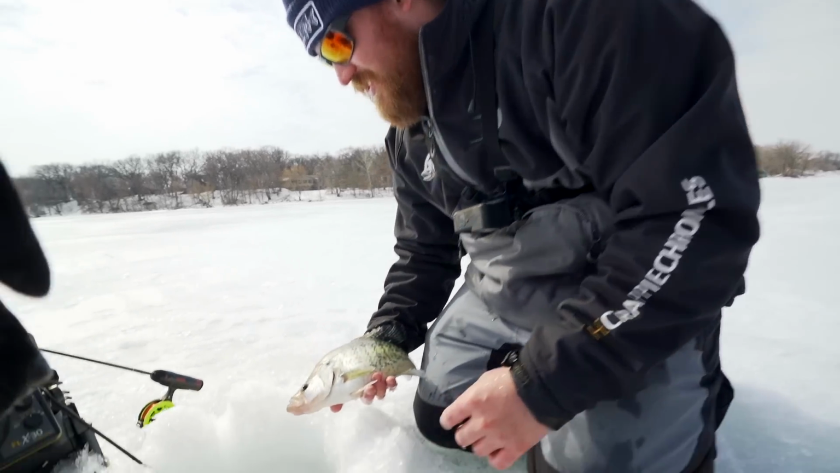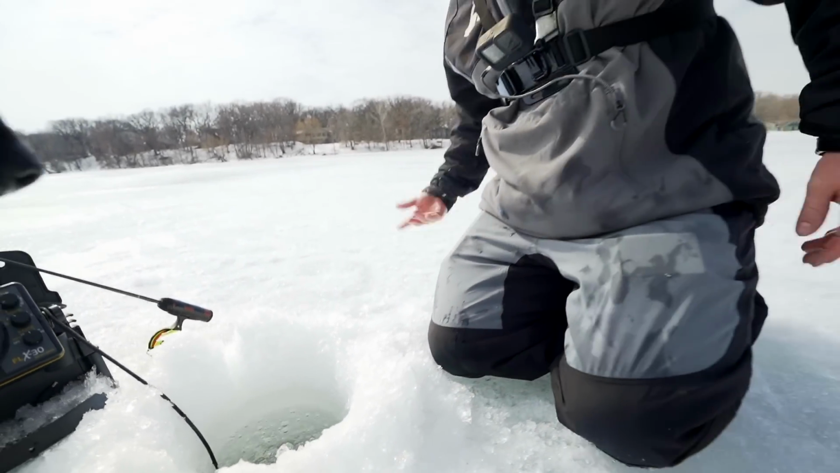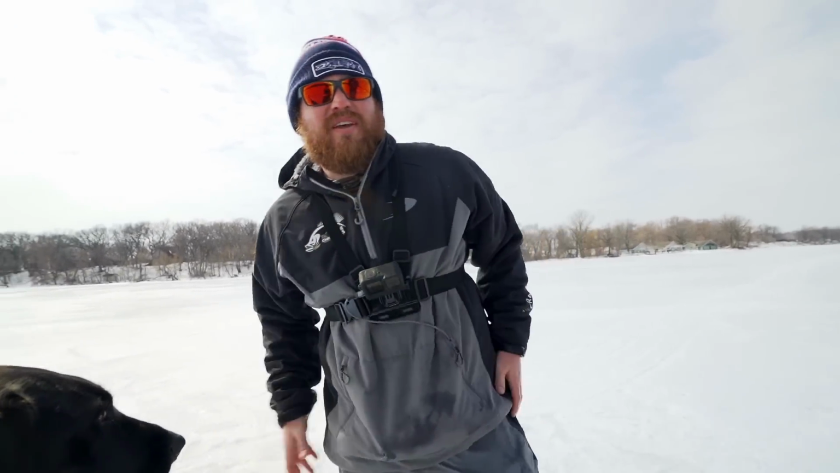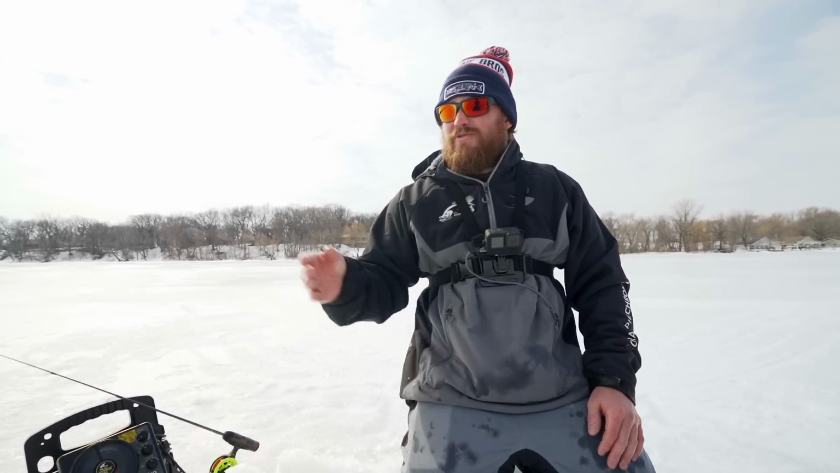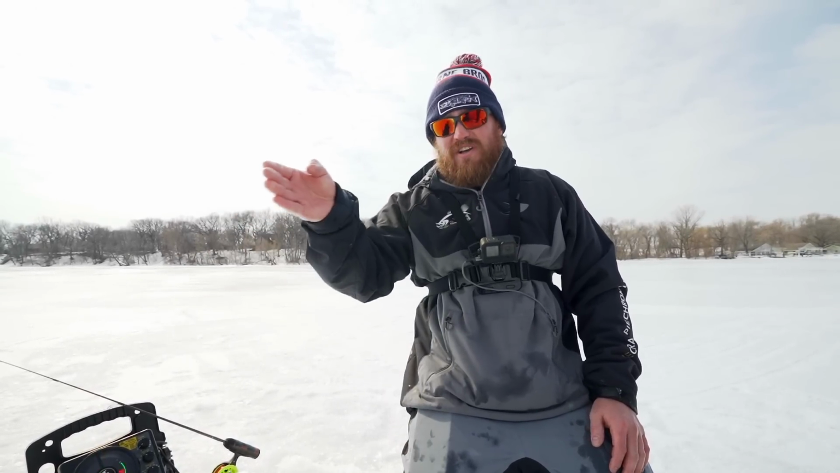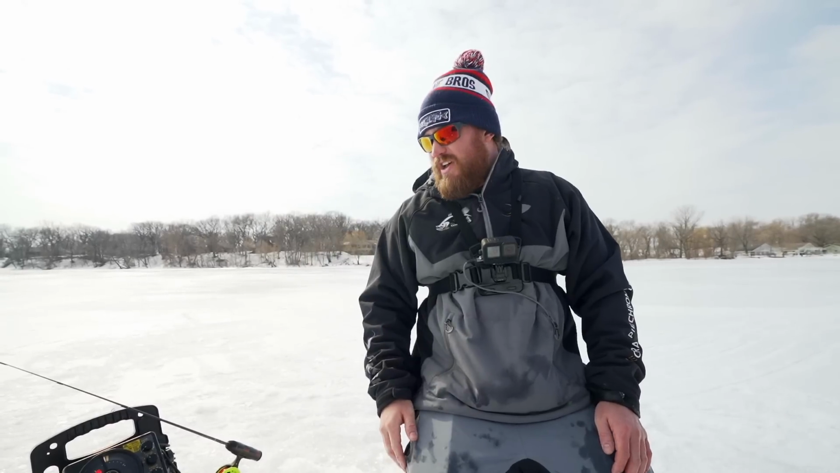We got a few pics of this guy. We're going to let him go back down to the depths. We're having a battle through a lot of little fish right now, so we're going to try to pluck the big ones out of the school, and we're going to use the Mega Live to position us directly on top of that big fish and then sharpshoot it.